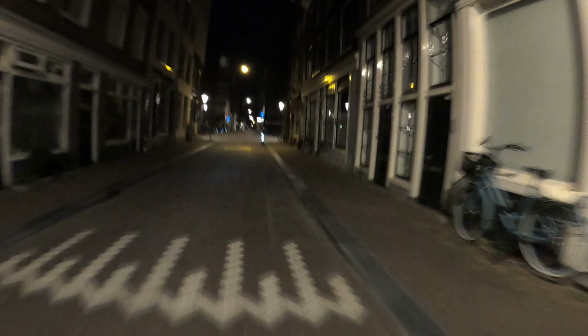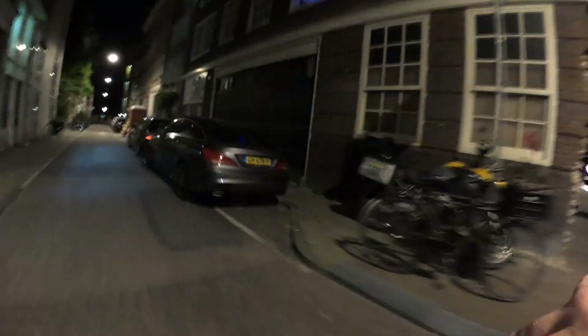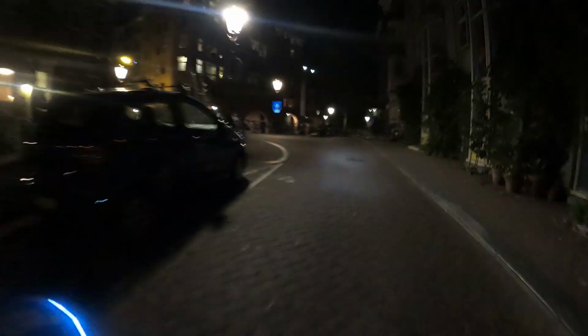But this part of town is absolutely beautiful. Past a really good coffee shop there called Coffee Shop Solo. Some of the best hash in town in my opinion. Bit pricey, but well worth it.